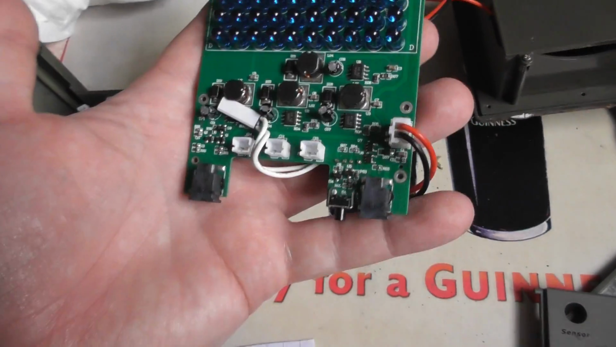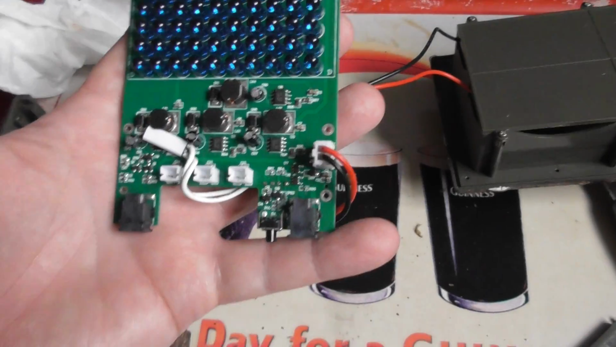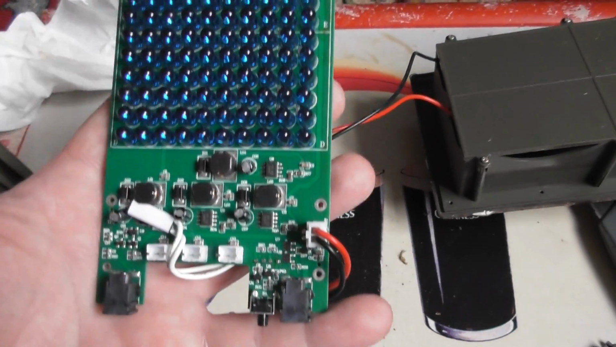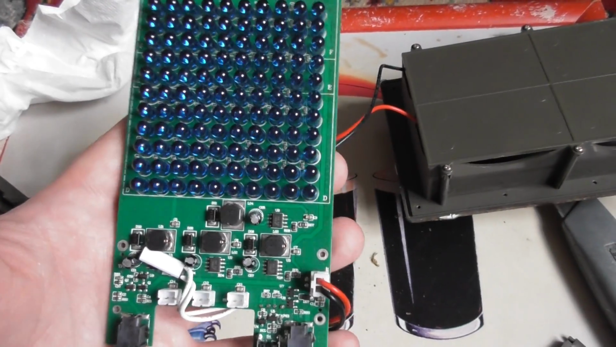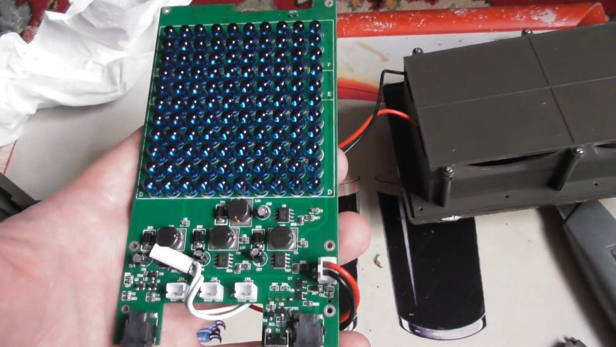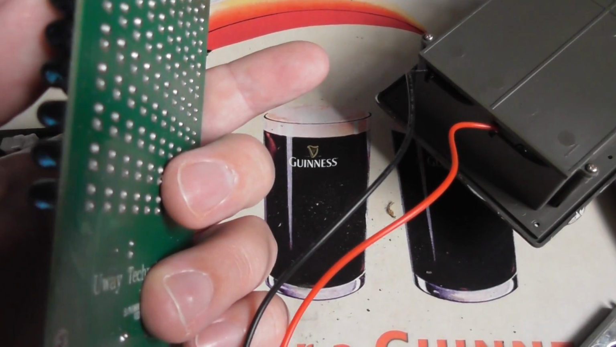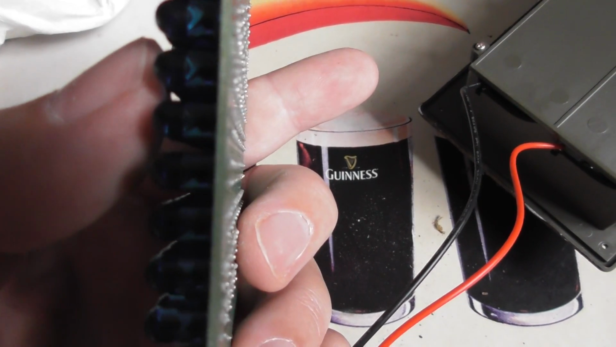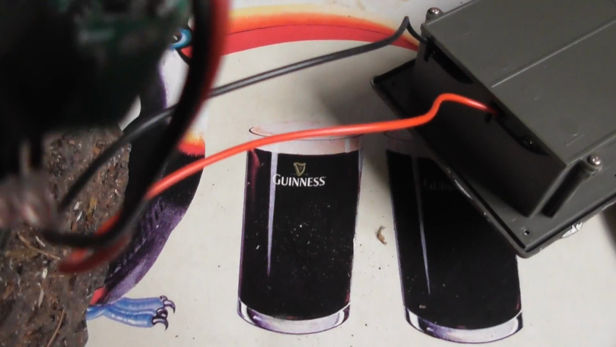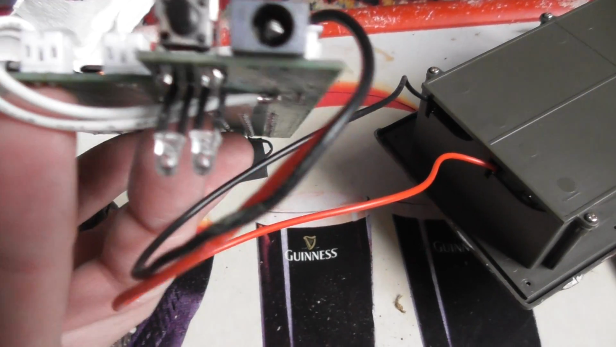Let me show you a comparison to my hand. It's basically the size of an iPhone, a bit bigger than an iPhone 3G or something like that. In terms of thickness, those LED lights are only about a centimetre thick. But I just cannot see anything that's obviously failed.